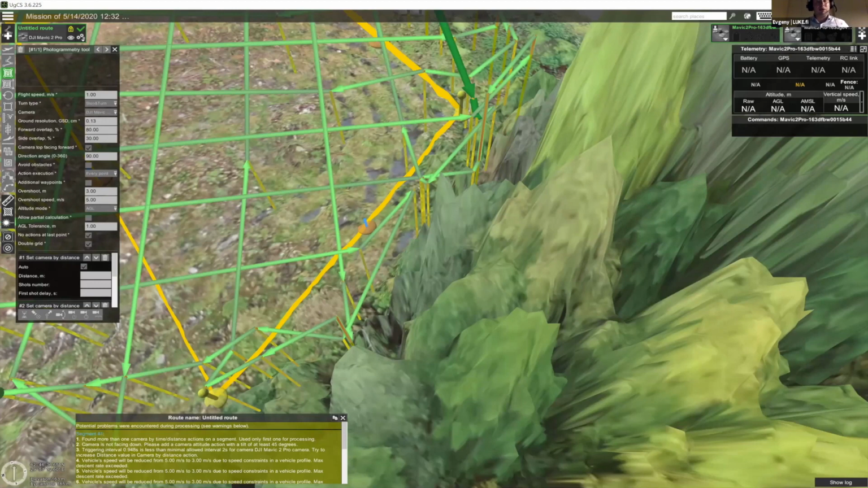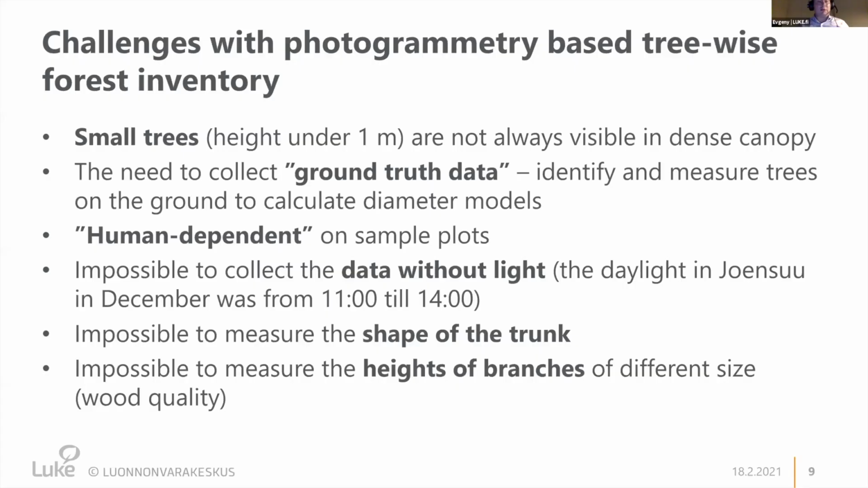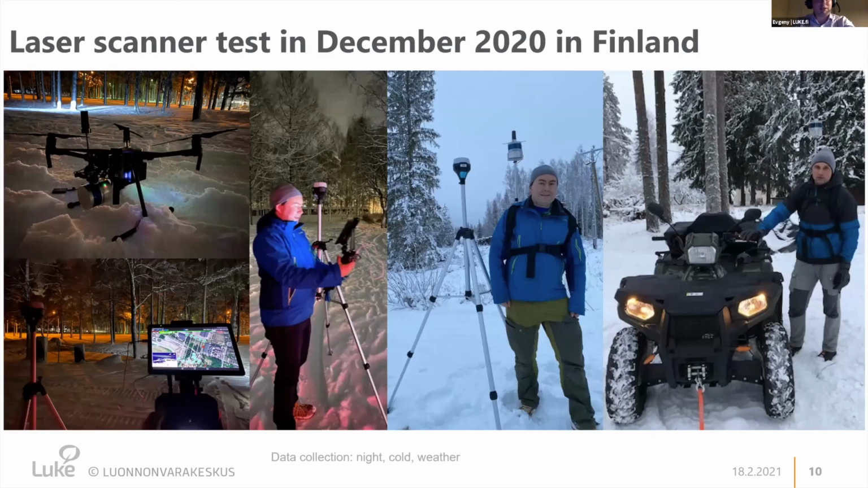So we started to look, okay, what could be any benefit of using LiDAR? And we invited TOPODRONE to make a test. We wanted to test their equipment and see how it will work. What if we will be flying not in springtime or in summertime, but what if we will fly during the night, and what we could get out of it. So we made this test in December.